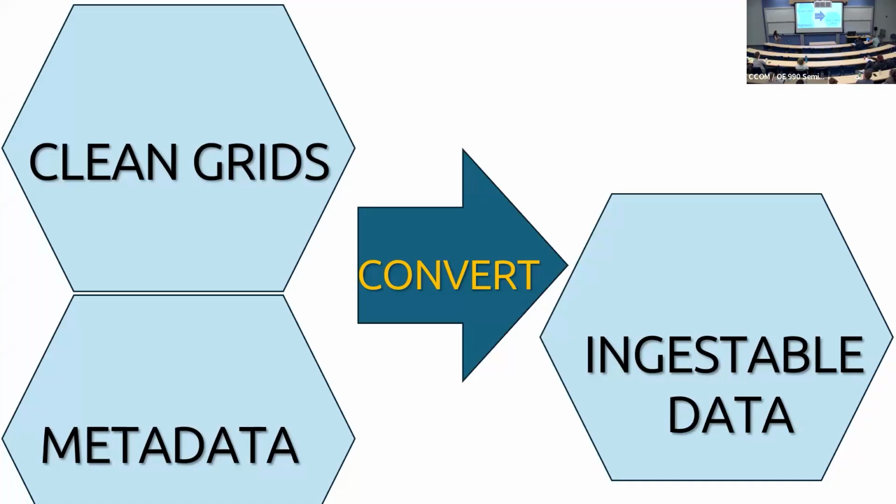And then this is my simplified little diagram of: we get data, we get beautiful data, it all looks lovely, it's already been cleaned and processed, we get metadata, it looks lovely, and it should go in here. We should be able to just convert it and ingest it. And that never happens that easily. It's always way more complicated.